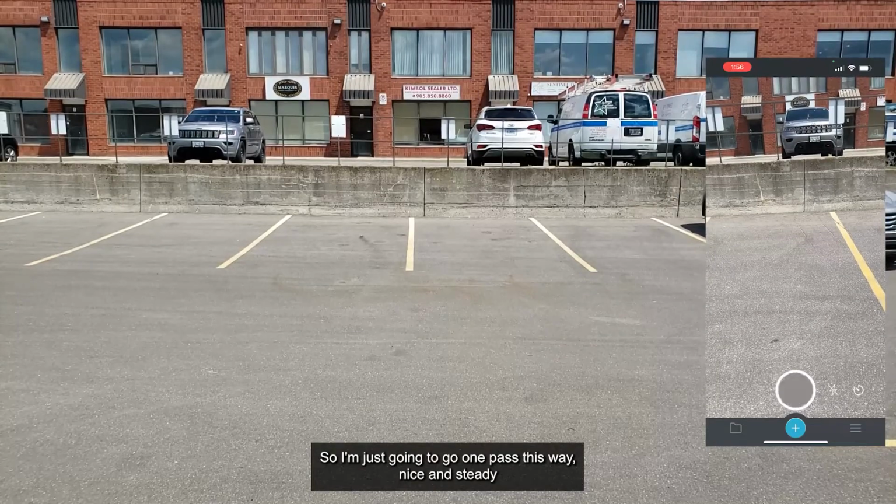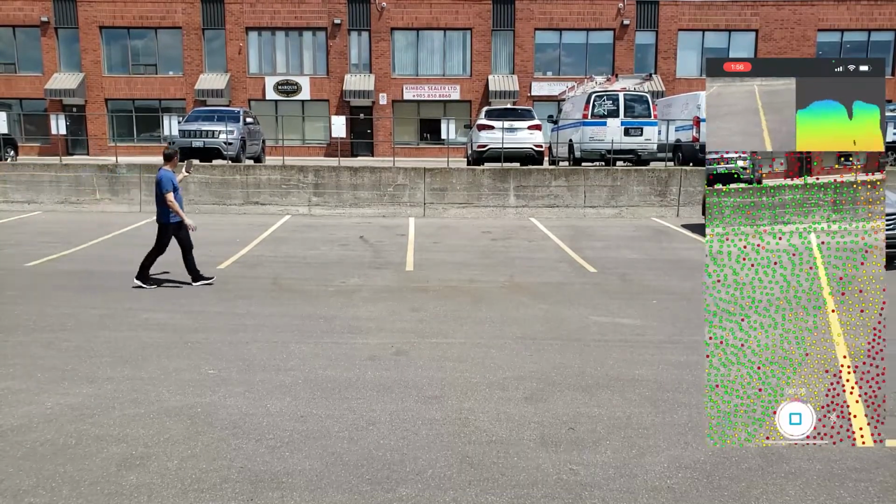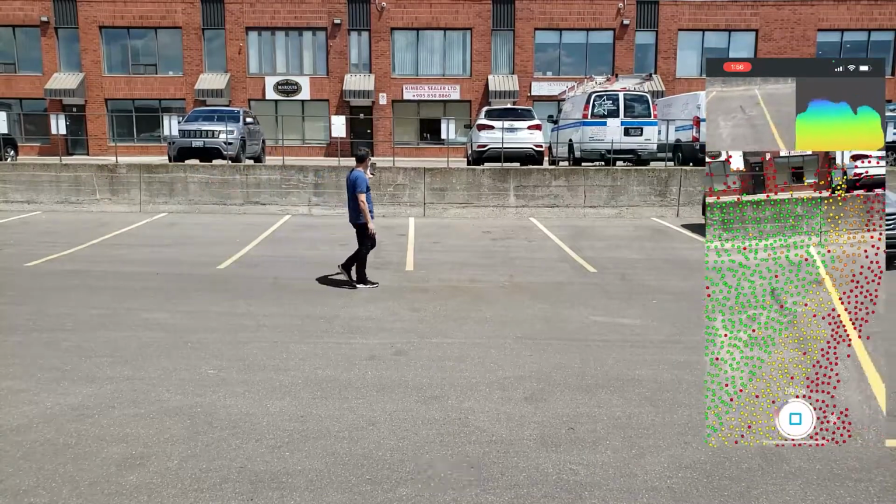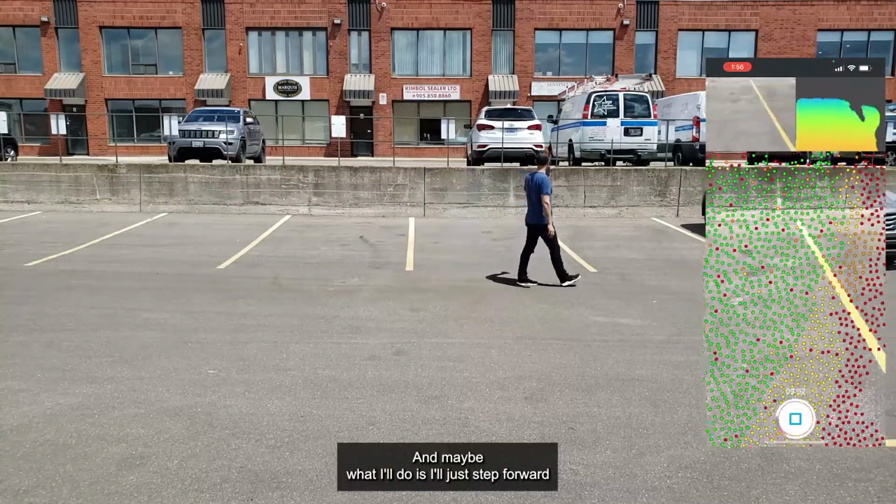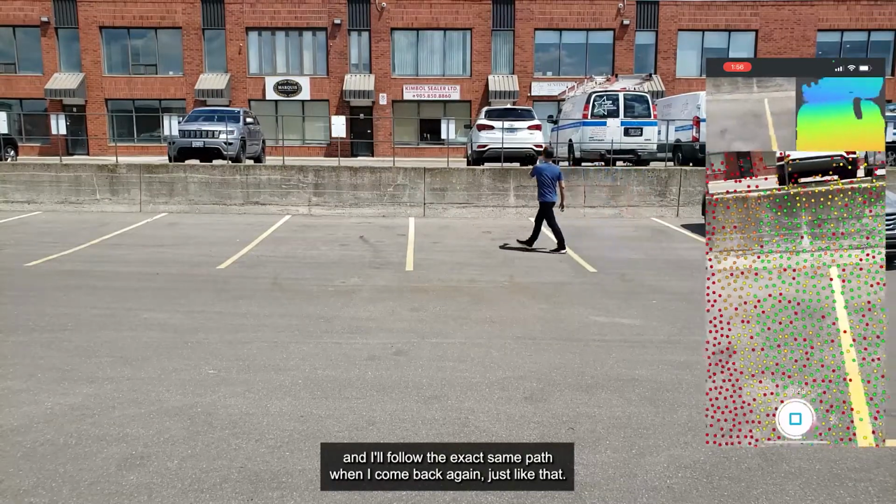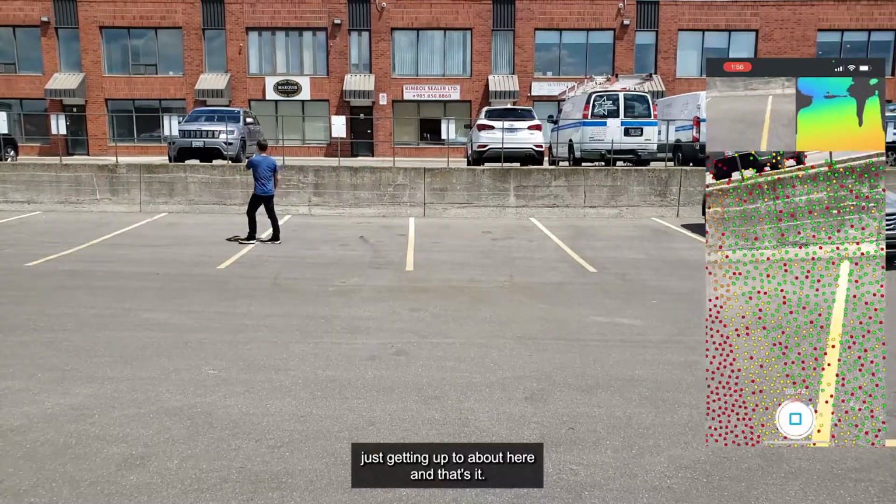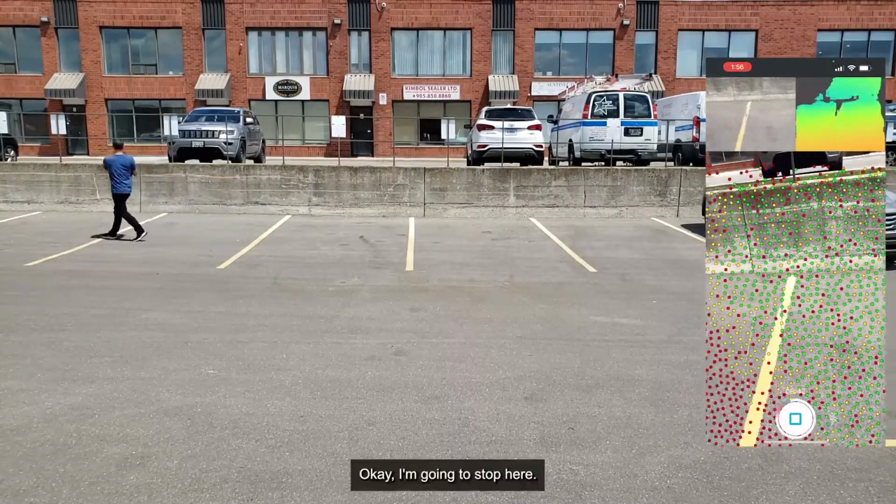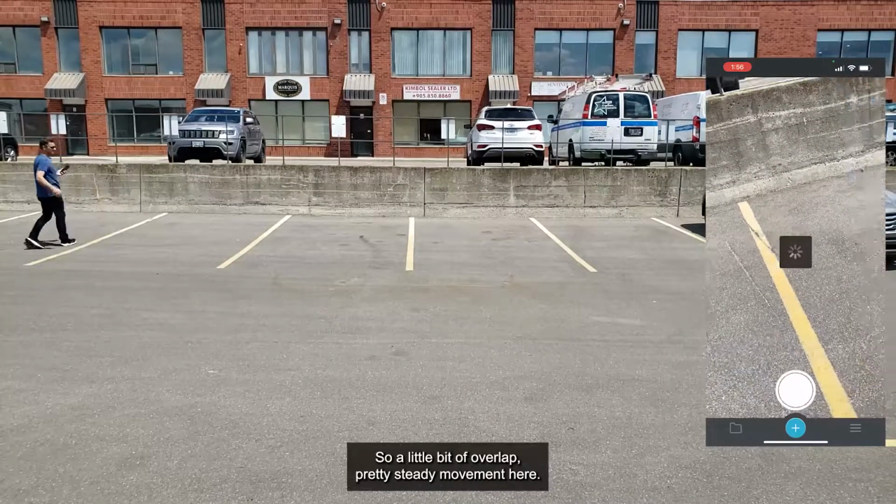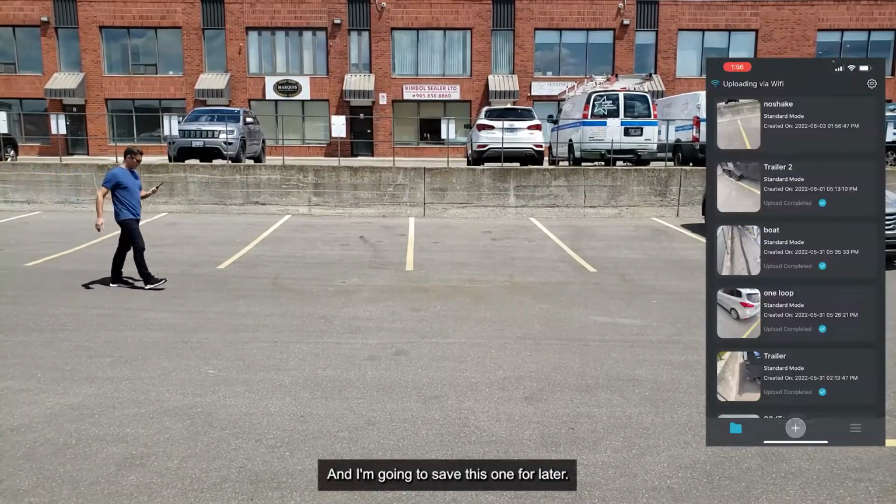So I'm just going to go one pass this way, nice and steady, like this, and then I'll step forward and follow the exact same path when I come back again, just like that. I'm getting up to about here, and that's it. Okay, I'm going to stop here. So, a little bit of overlap, pretty steady movement, and I'm going to save this one for later.